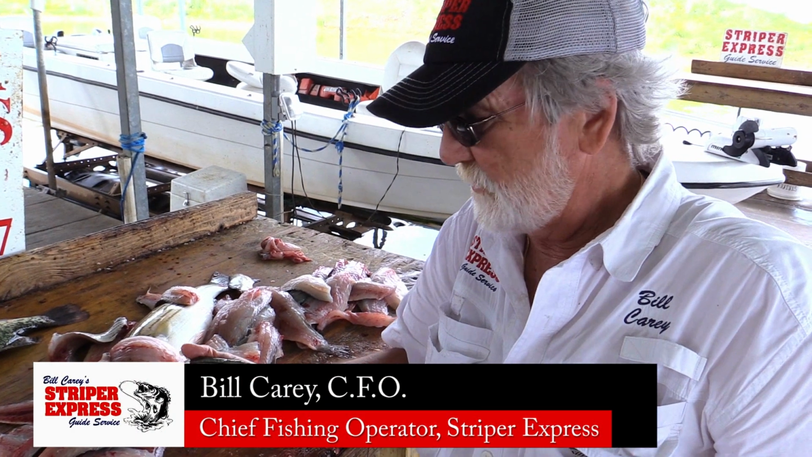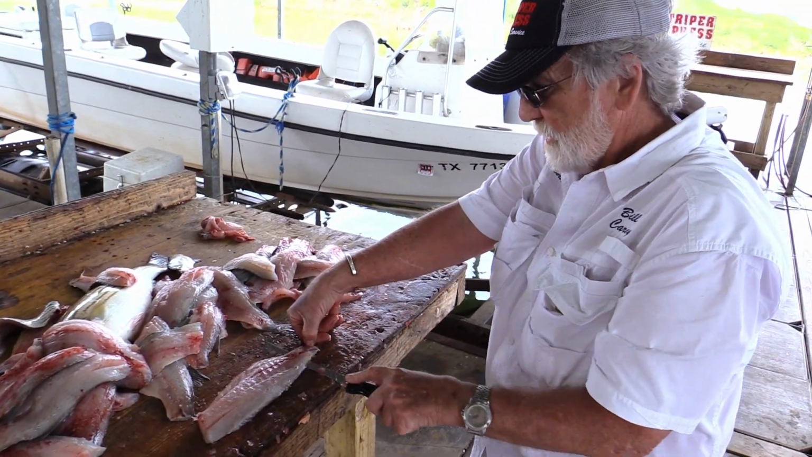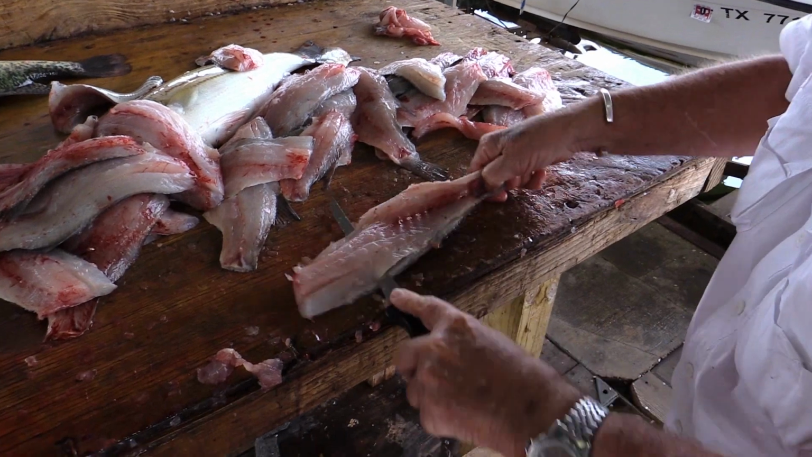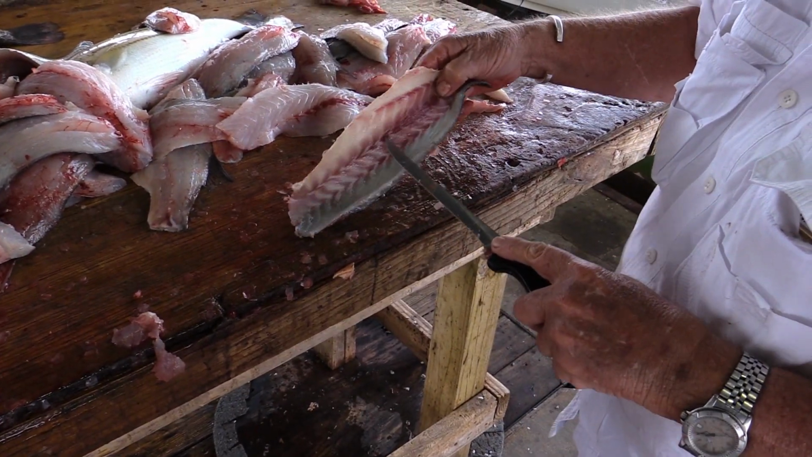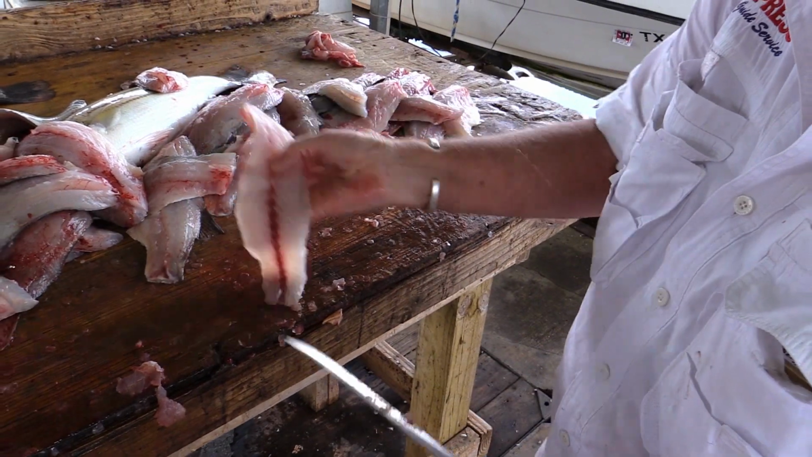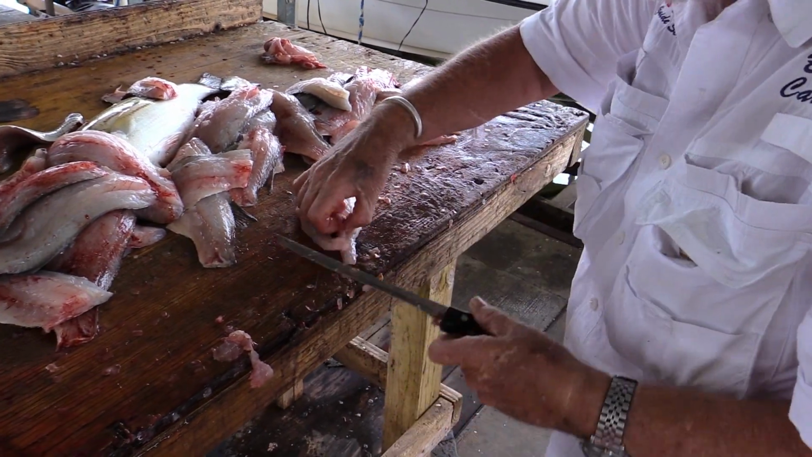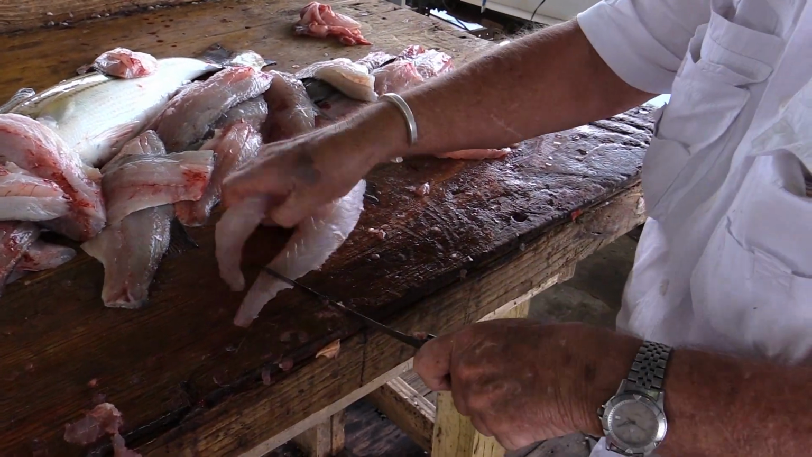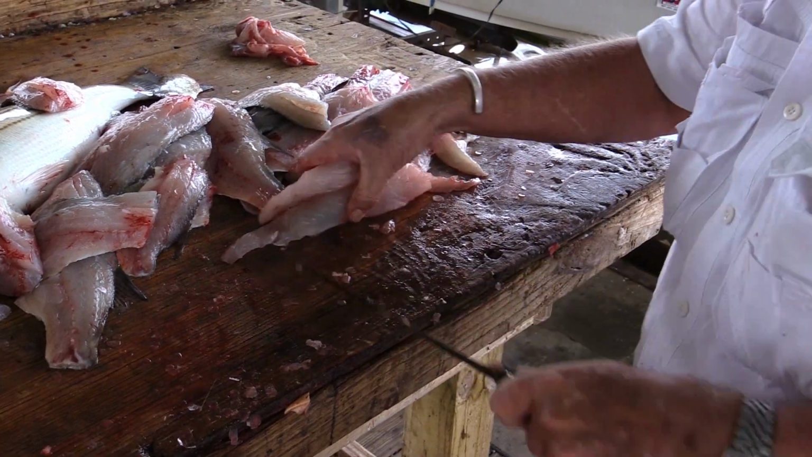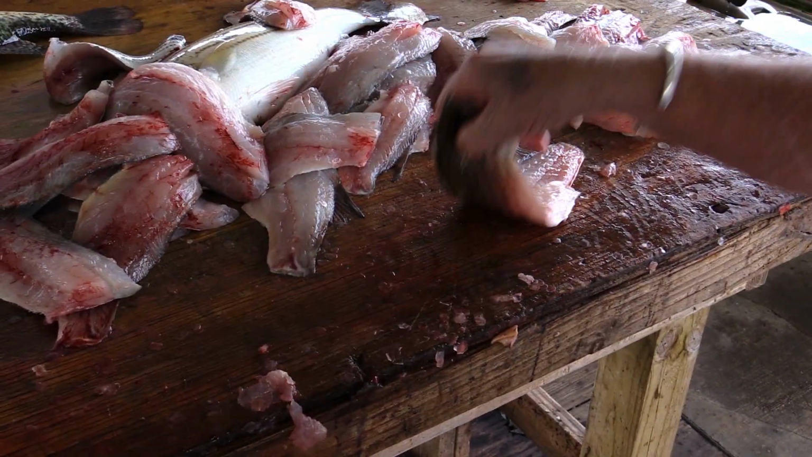It is excellent table fare. What we do is we just don't bear our knife down, and there is red under the hide on the skin. And you leave that, and you end up with the lateral line. And if you just fork that lateral line out like that, it is white, flaky, tasty meat. It is wonderful.